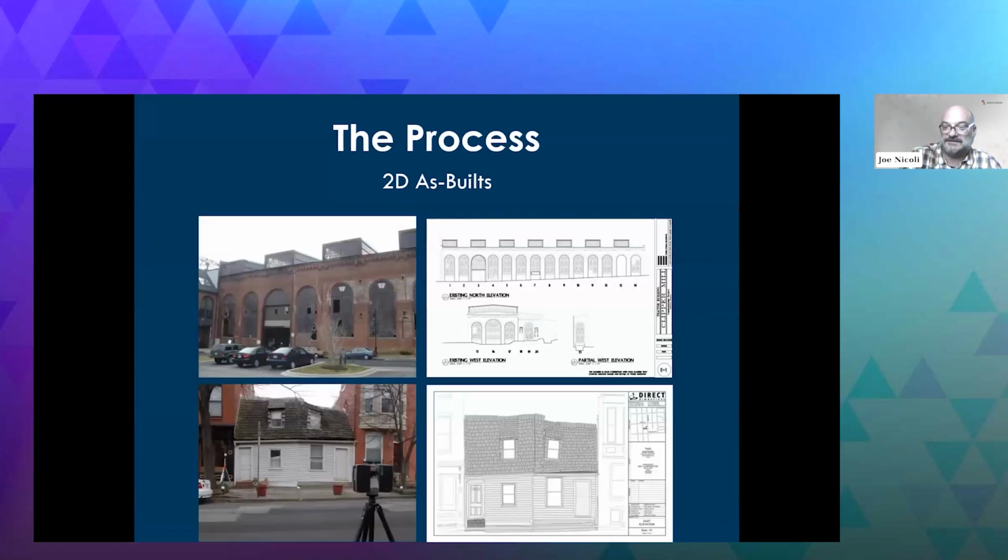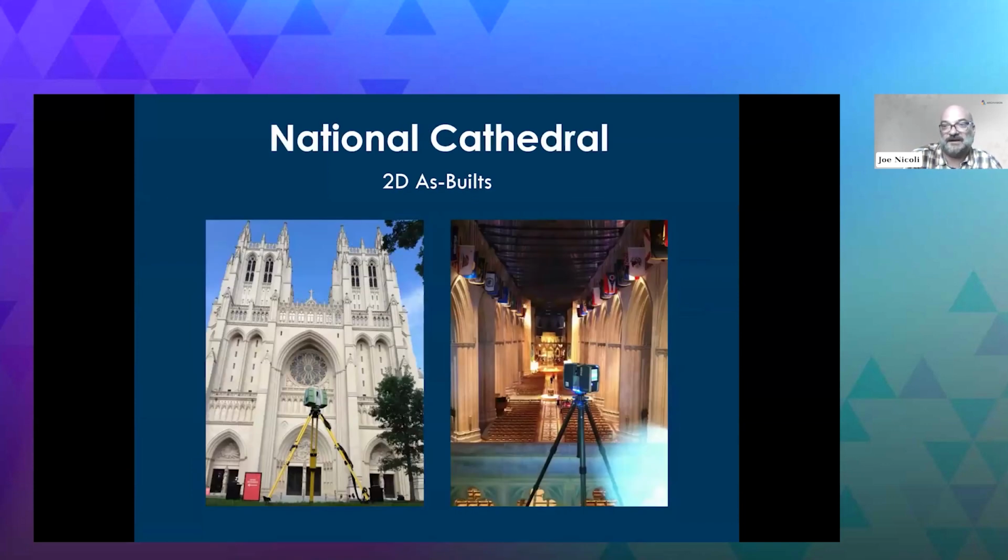So, a few examples. This is National Cathedral. They had an earthquake in DC a few years back, and National Cathedral took a huge hit. They lost a lot of pieces, and they had a lot of contractors coming in. The contractors said, well, where are your plans? And they said, well, it took us 100 years to build the cathedral, so they don't actually have any plans, at least not a single set of plans.